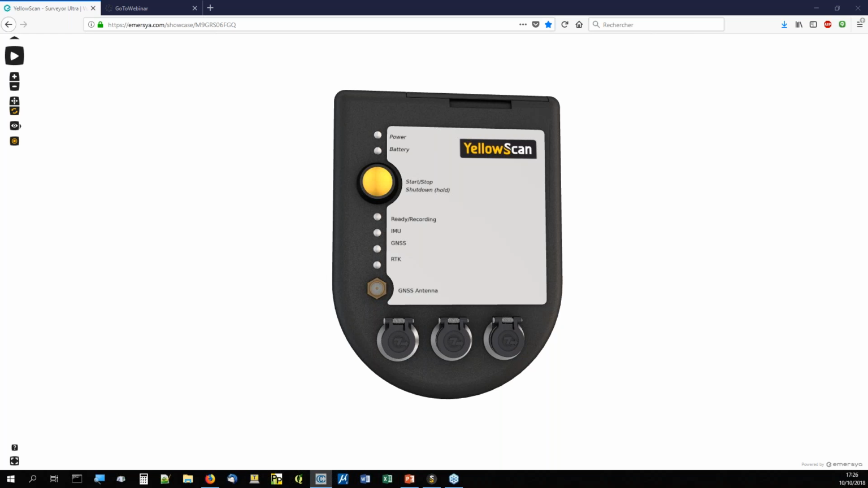Okay, so now I'm going to ask a question for Martin. What is the point cloud accuracy that you can reach with your system? Do you need ground control points to reach it?